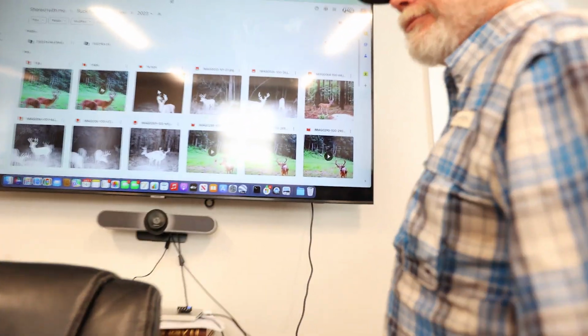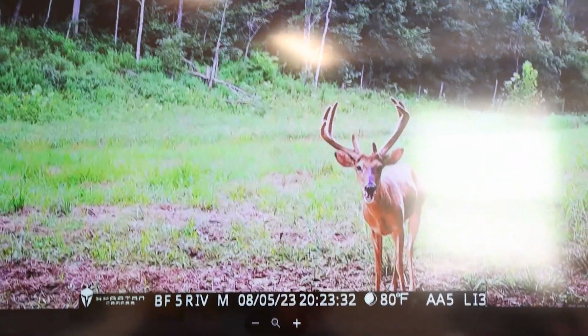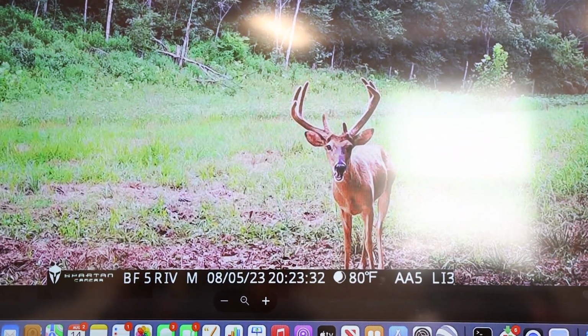I'm waiting. Right here, he looks like a 2-year-old. Oh, the one that splits out at the front? But look at the mass on that little dude. Look at his body, though. He's got a drop tine too. Yes, he does. Yeah, let's go. I've got it on video. God, I love drop tines.